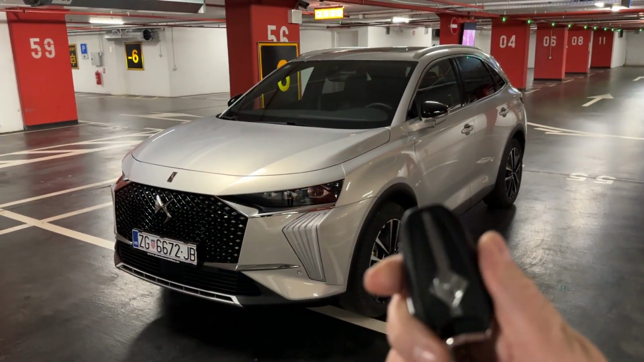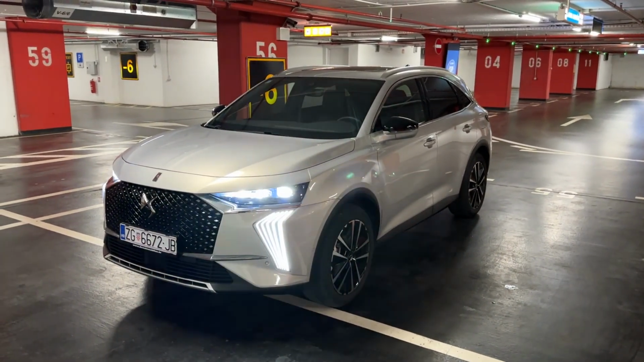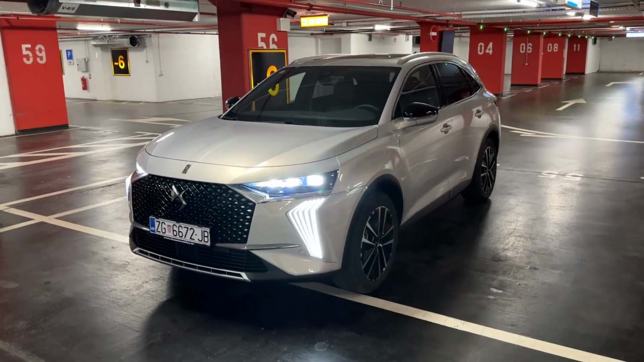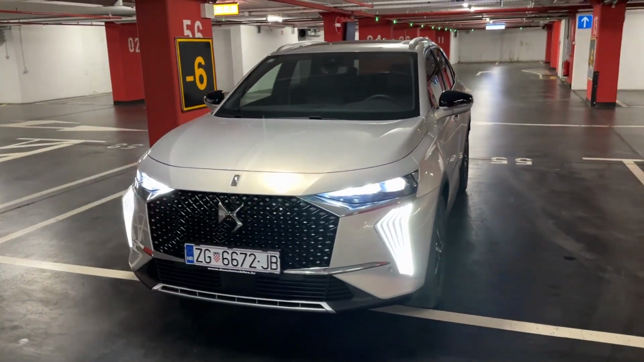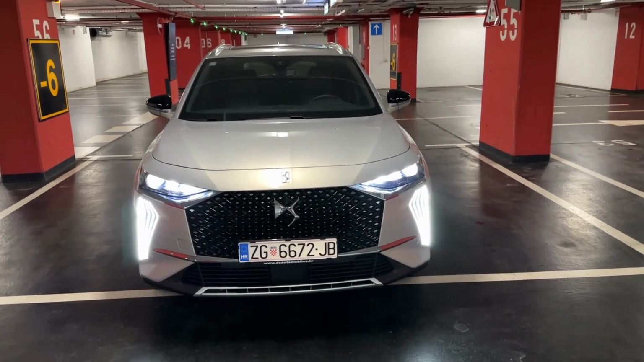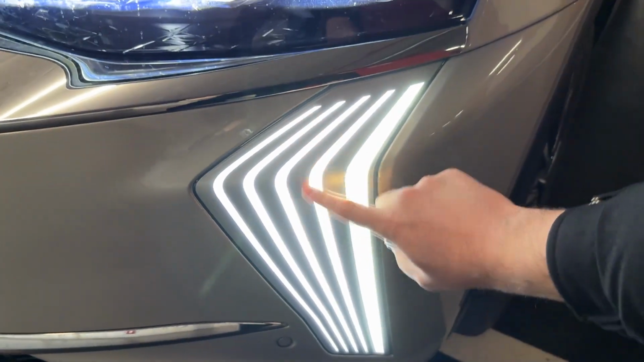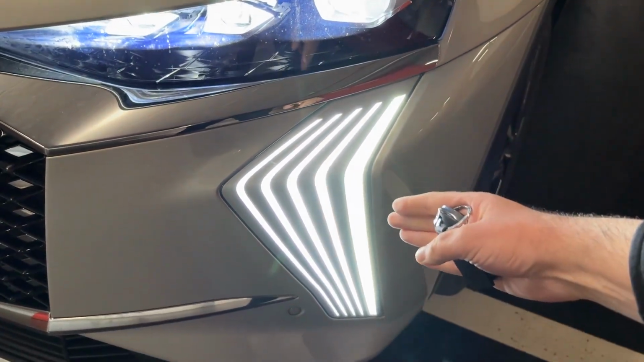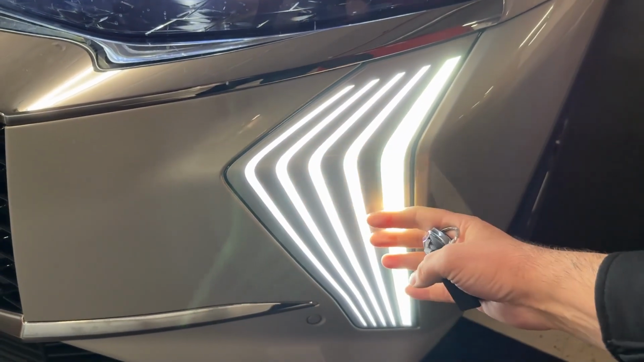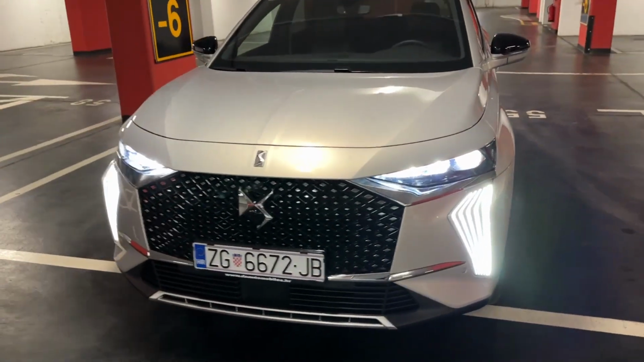Today we are going on a night point of view drive with this car. This is the new DS7, the facelifted version, and as you can see it's got the new design. It greets us with those beautiful LEDs and very cool animation. I want to show you those, they call them the DS light whales, and it looks like the illumination is coming from the bodywork of the car, so that's really impressive.